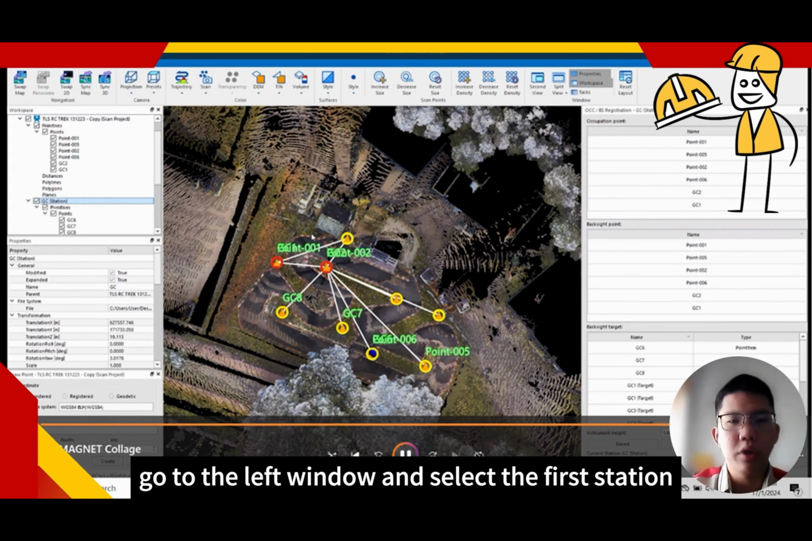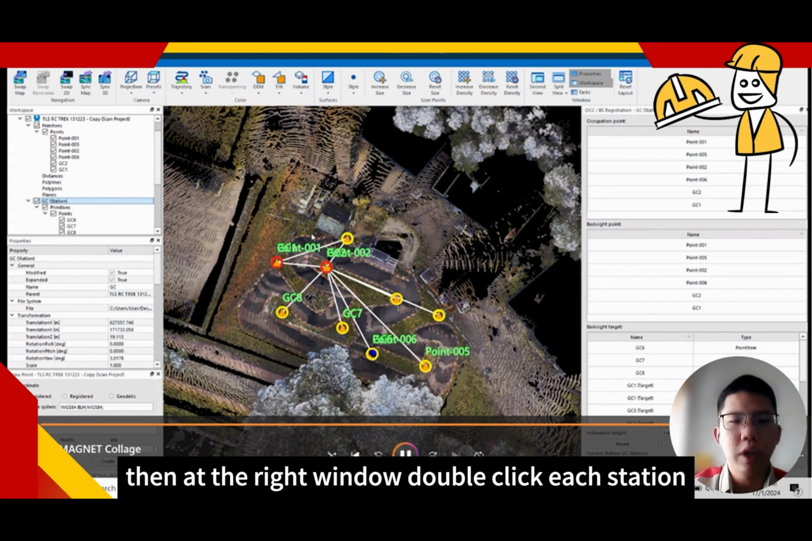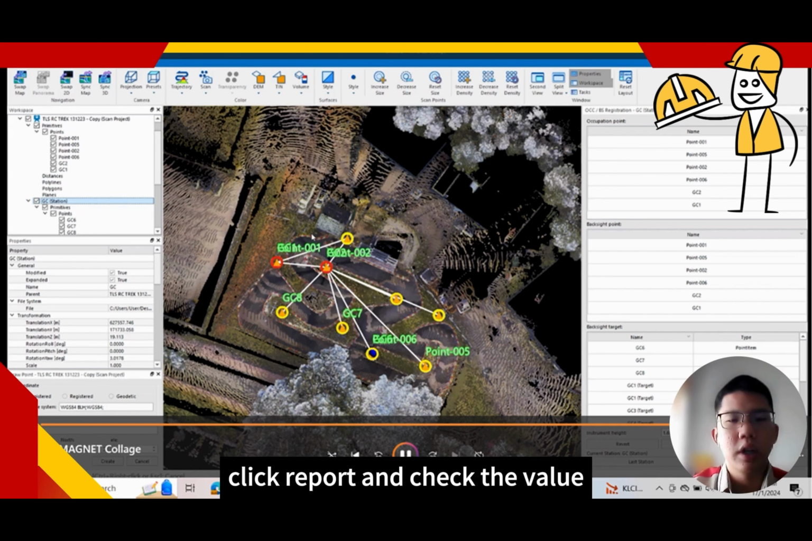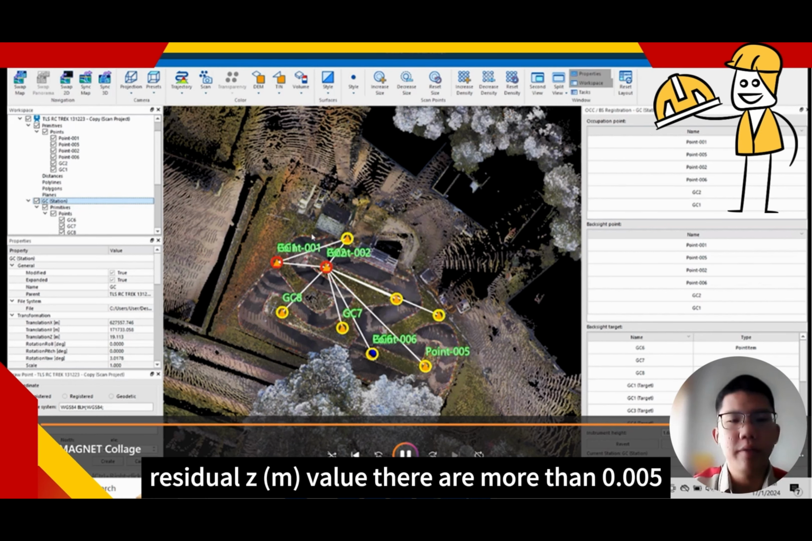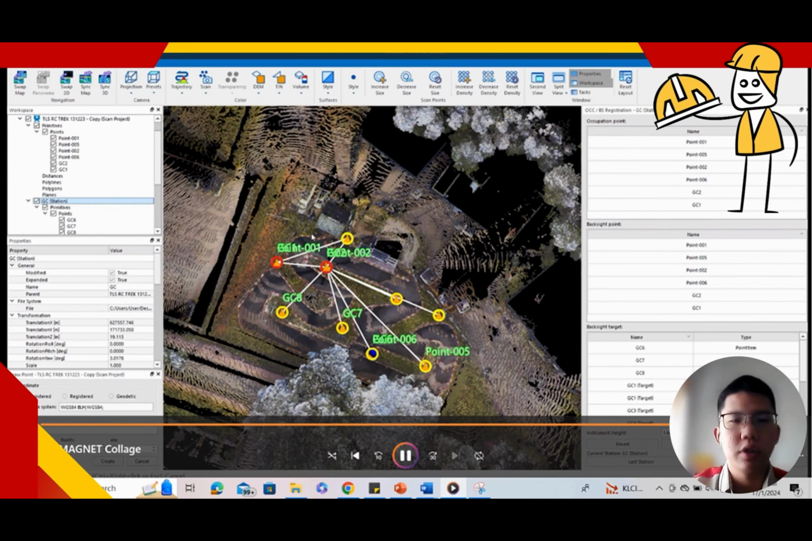Go to the left window and select the first station. Then, at the right window, double-click each station, occupation and backside registration to confirm the traverse. Click Report and check the value. Residual Z values that are more than 0.005 need to be registered again and recalculated. Repeat this step for each station.